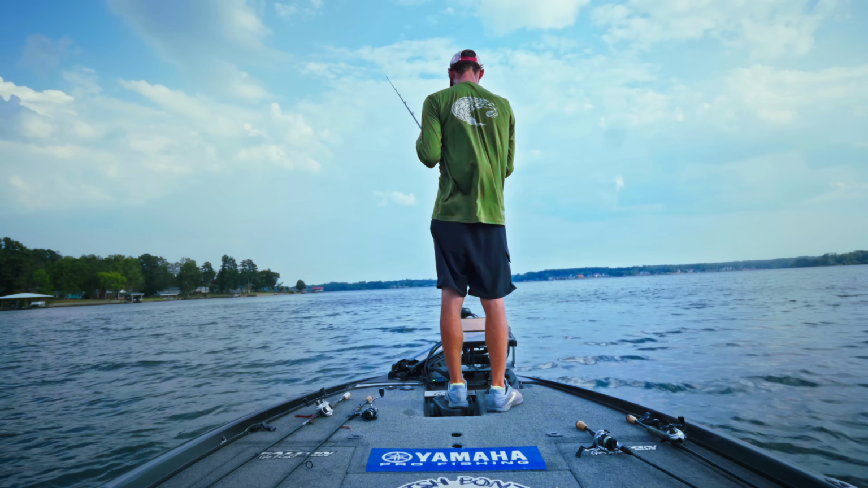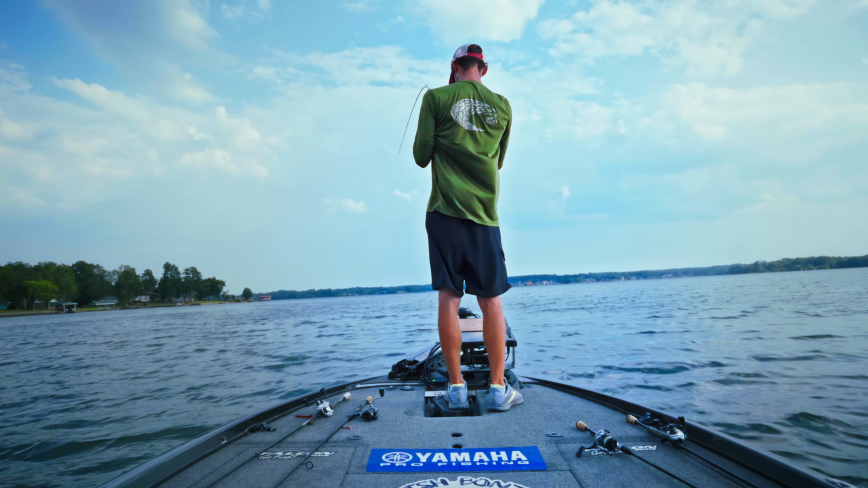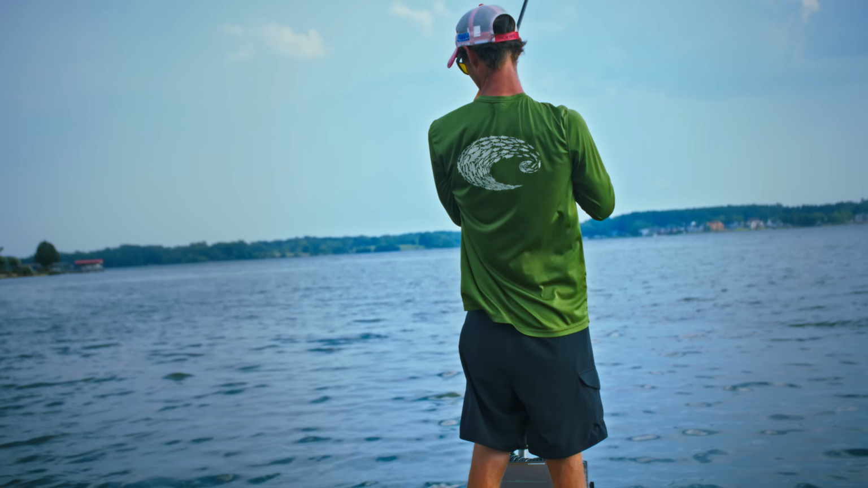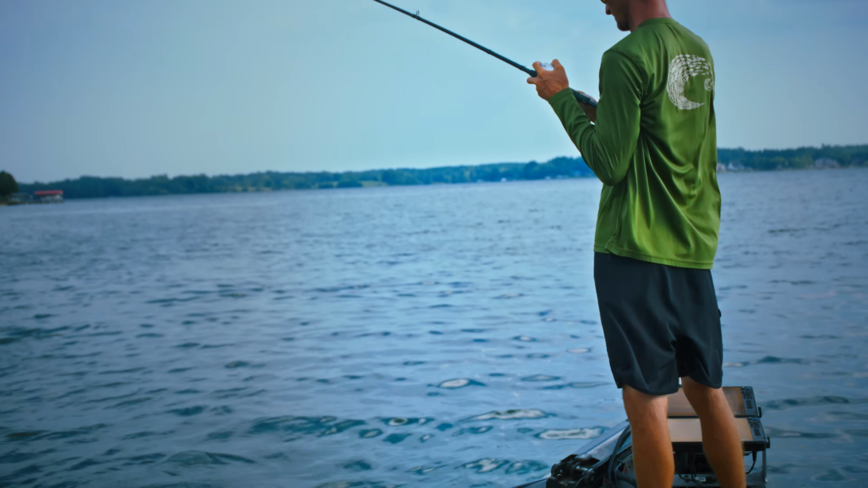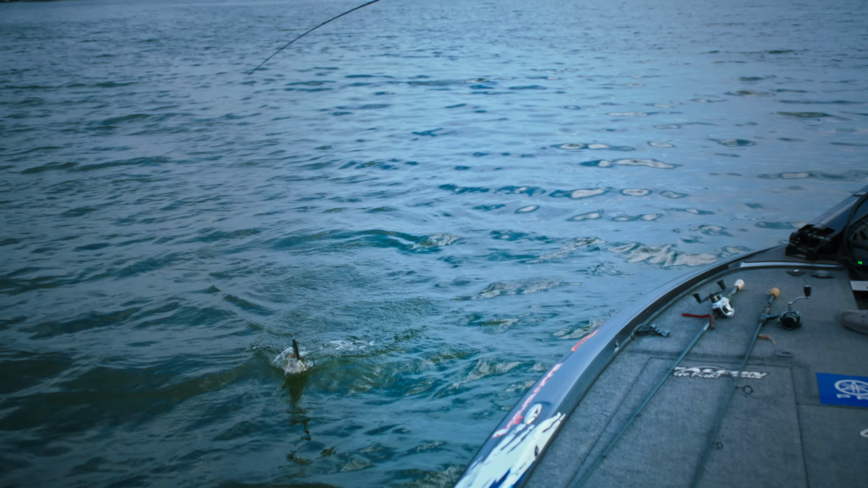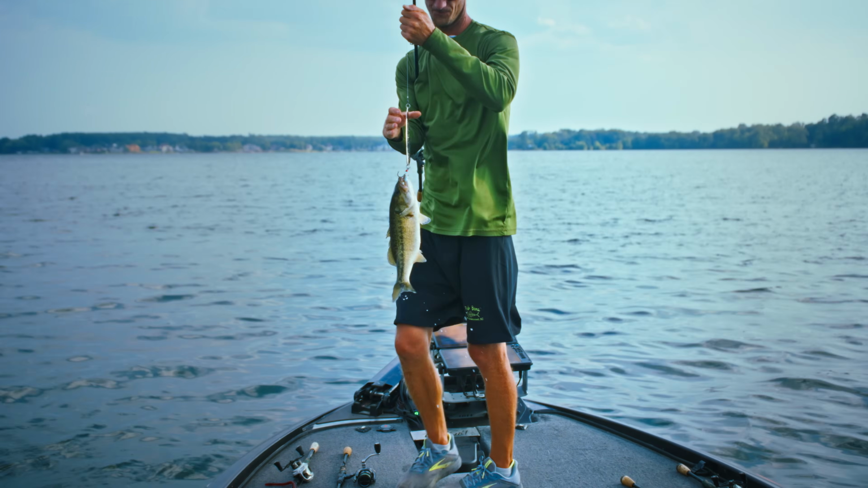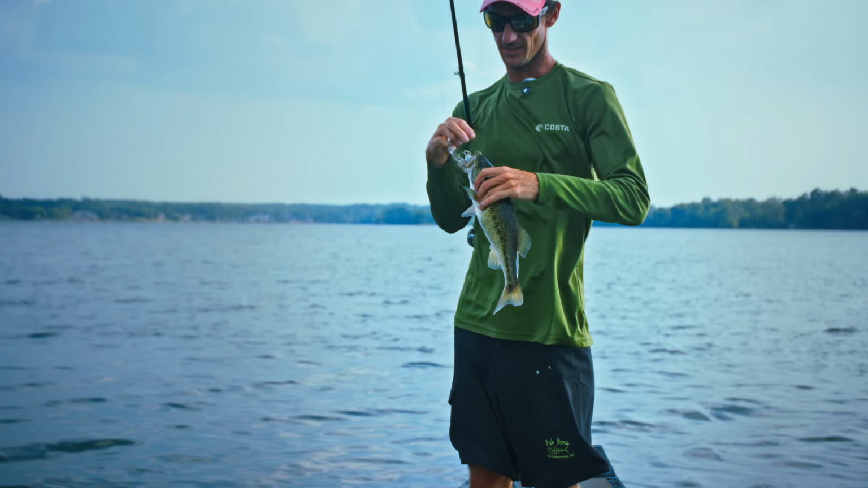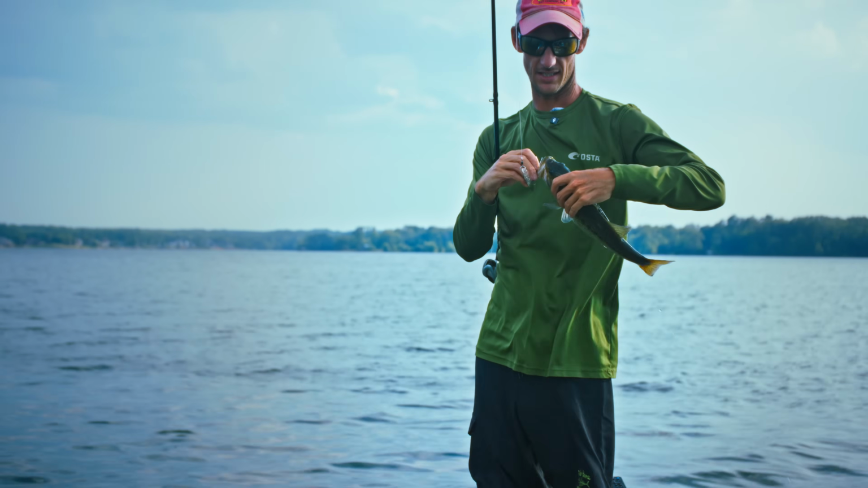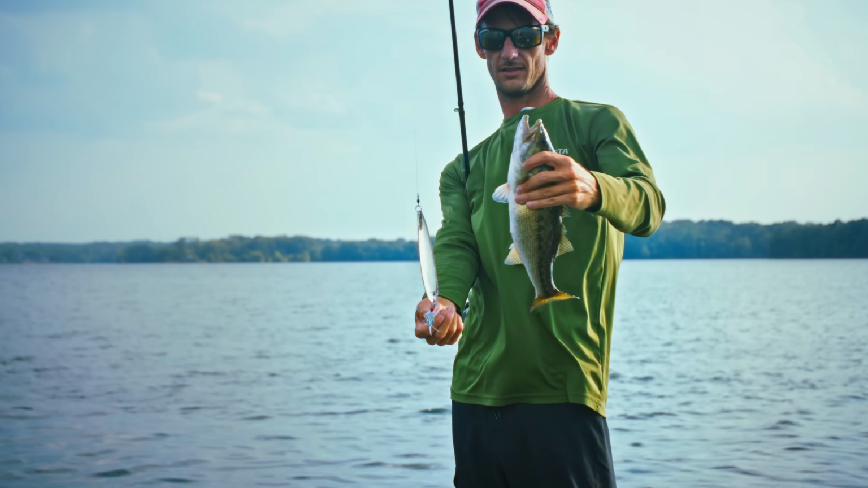So there was one big one in it, and he's chasing the shit out of it. Got one. I don't think it's a bass. It is a bass, he's just little bitty. A little bass on a big spoon. It's amazing what a bass thinks he can eat, whether he can or not. They try.